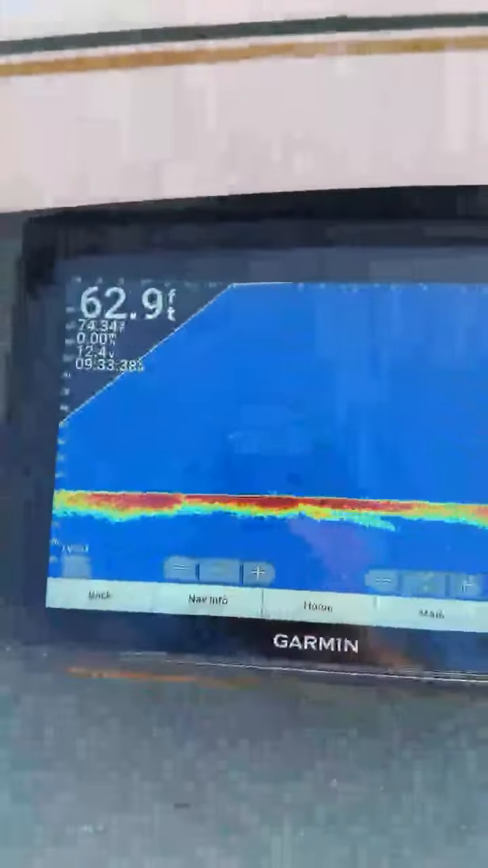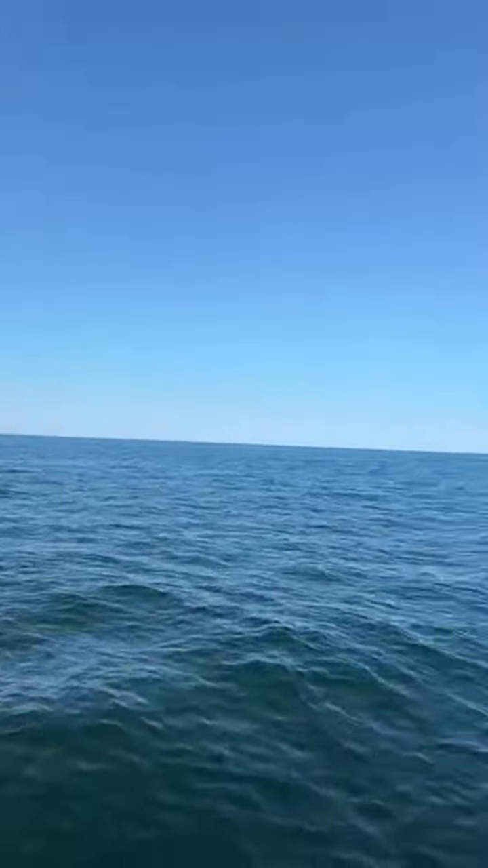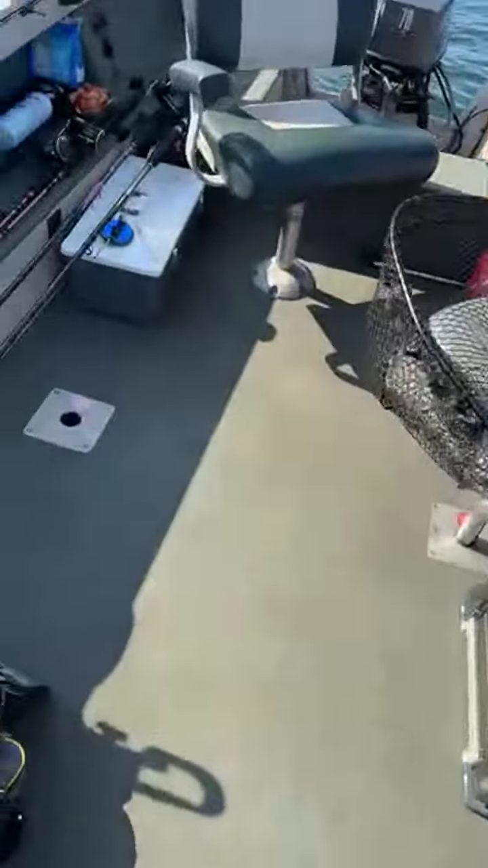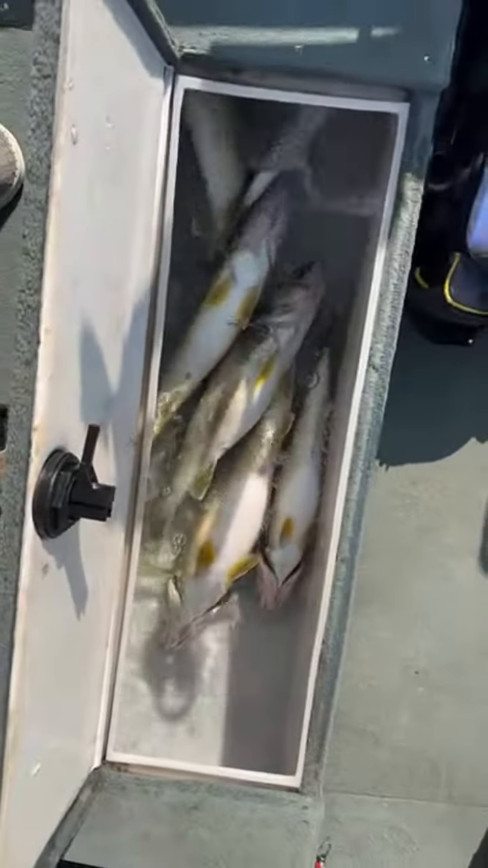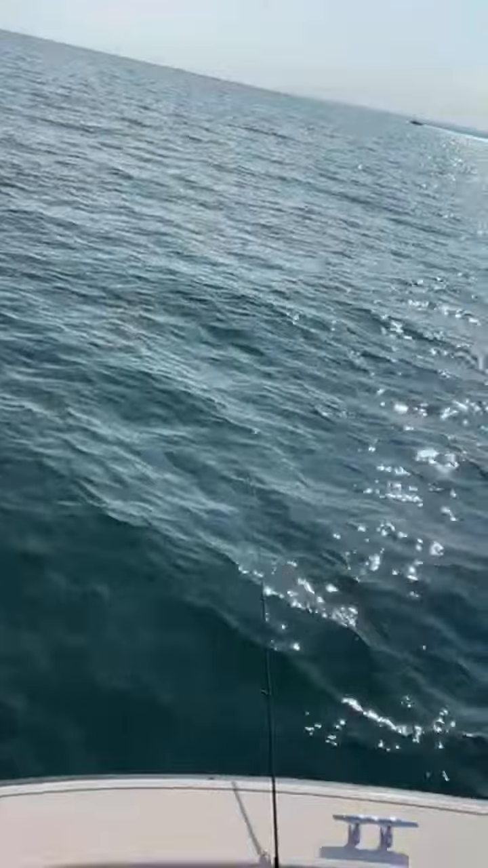What's going on, everybody? LiveScope. We're out here, Lake Erie, Pennsylvania waters. We're about to head out. Got a nice box. Biggest one's 25 1/4. I don't know, probably 5.5 pounds. Nothing too crazy.